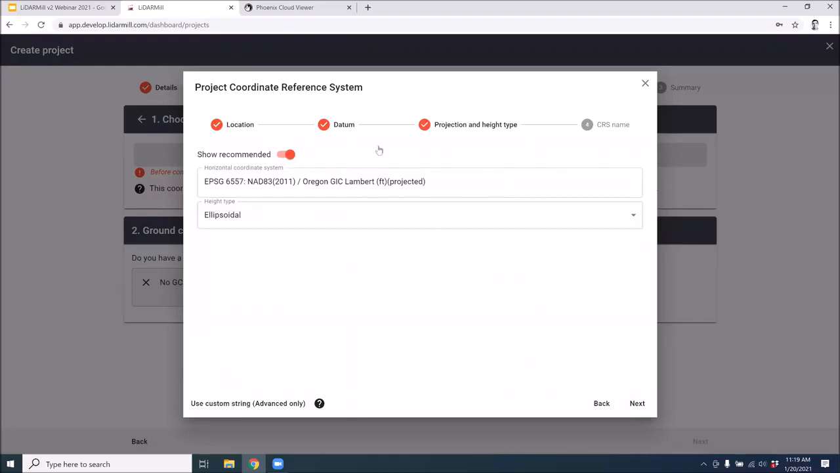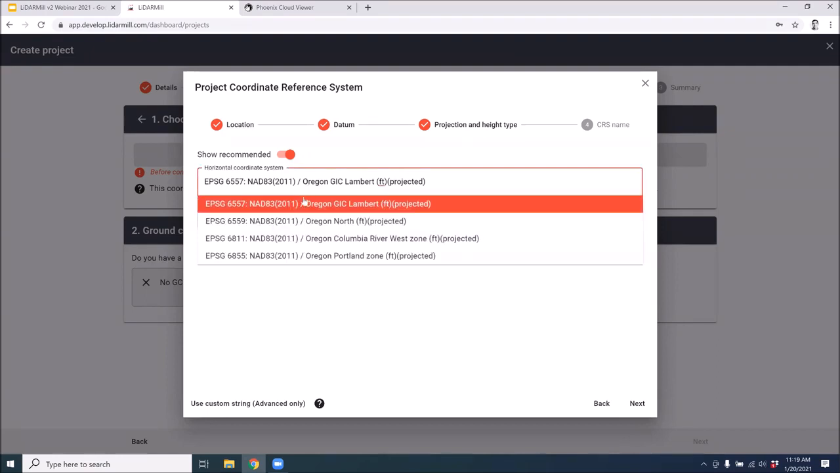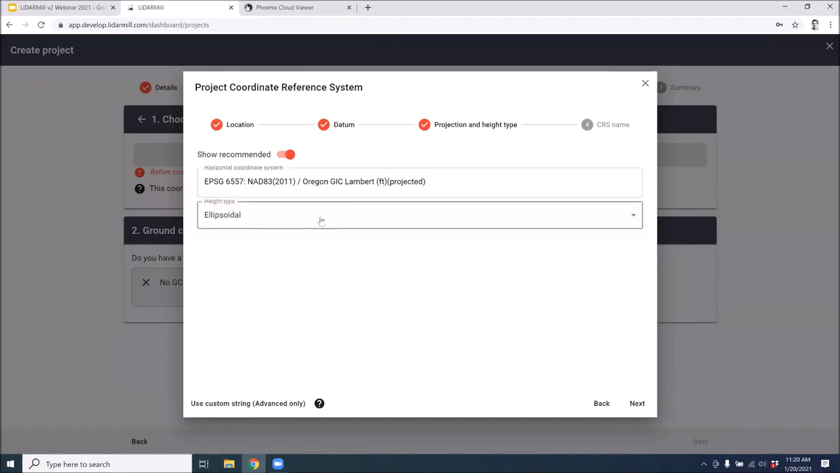We have another filter that is filtering the options based on what we've specified so far. So in our horizontal coordinate system list, we only have options that are of the datum and units that we've previously set. So in this case, we've narrowed it down to just 4 options. We can assume that this project is using the Oregon-Lambert projection, and then we're left with the height type.